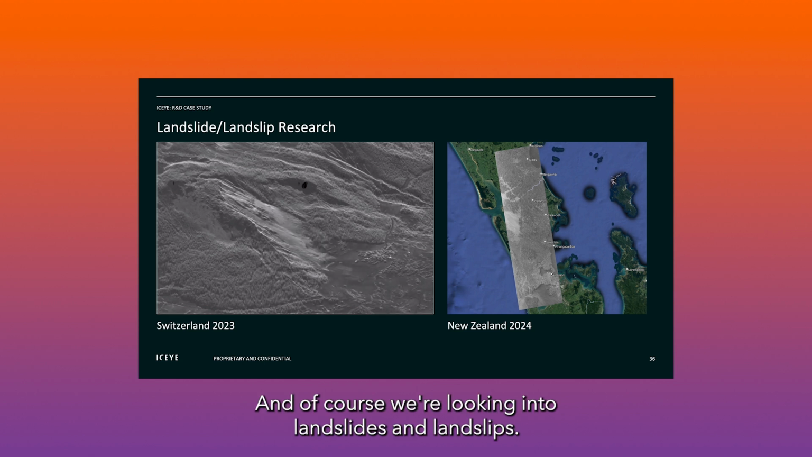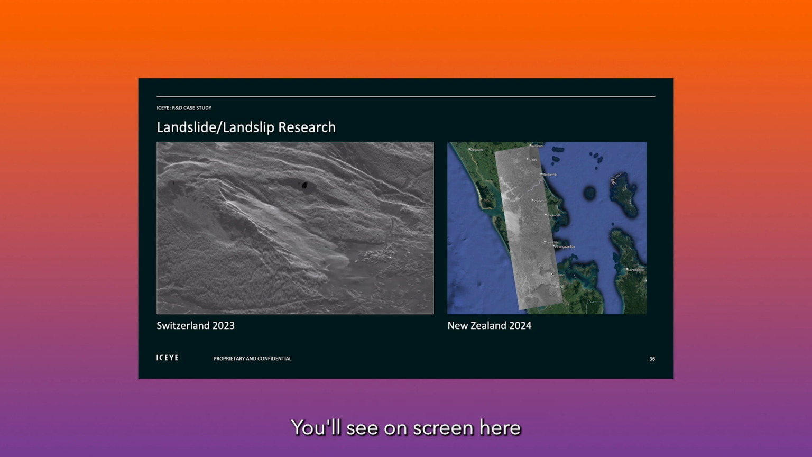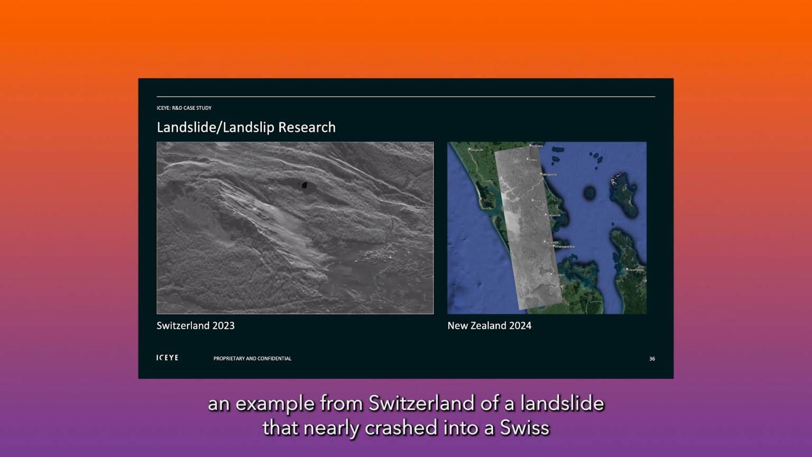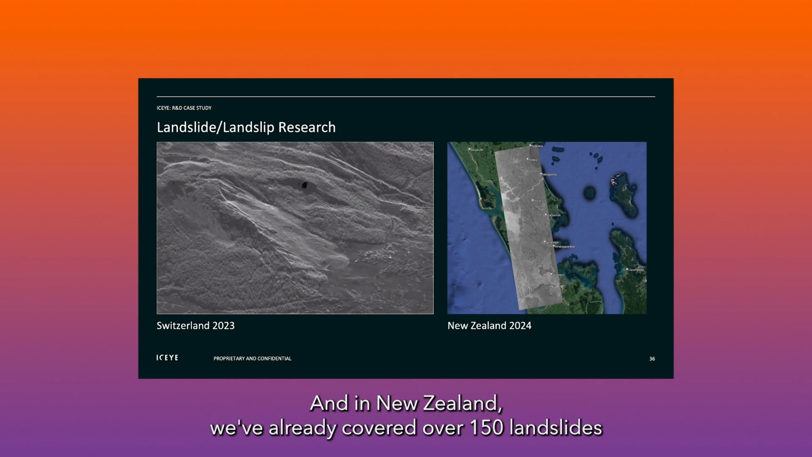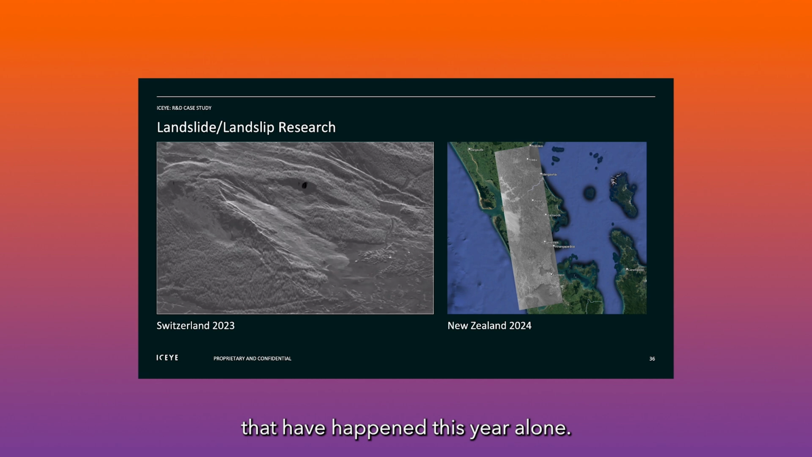And of course, we're looking into landslides and landslips. You'll see on screen here an example from Switzerland of a landslide that nearly crashed into a Swiss Alps village that we were able to show a before and after change detection. And in New Zealand, we've already covered over 150 landslides that have happened this year alone.